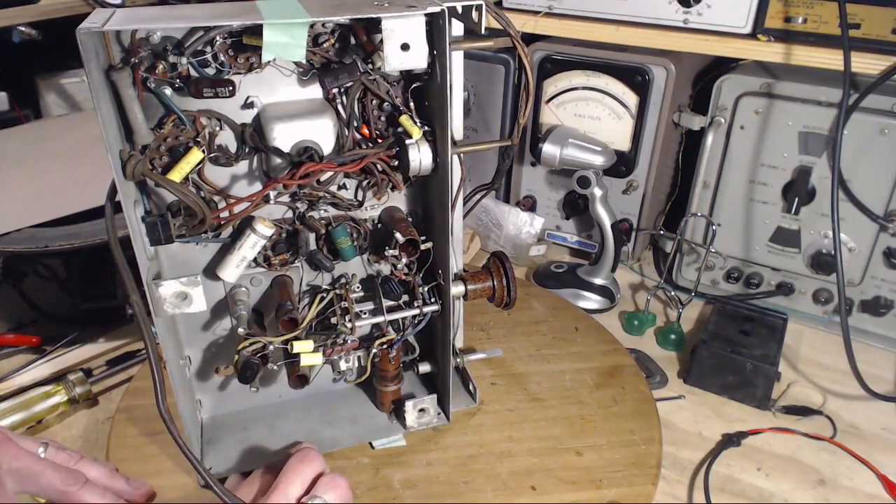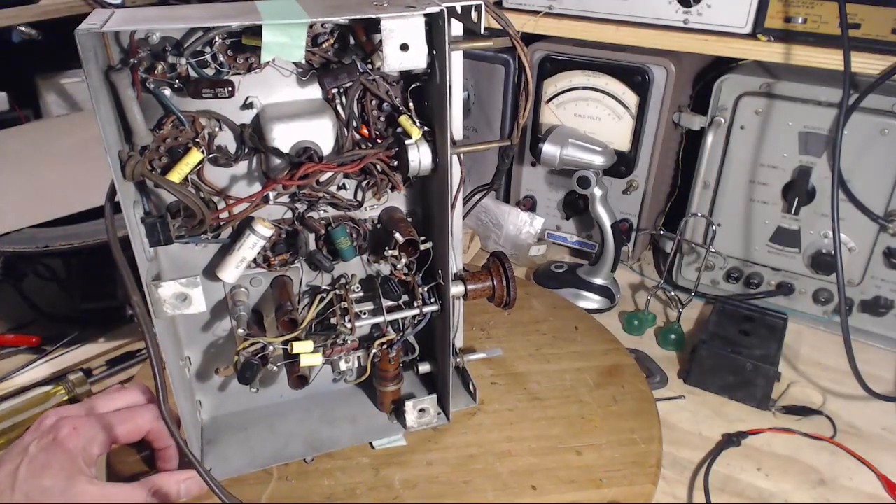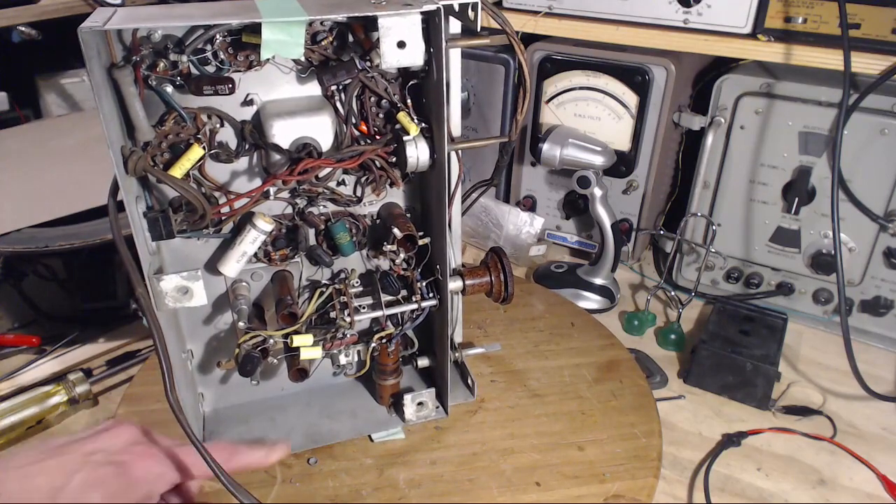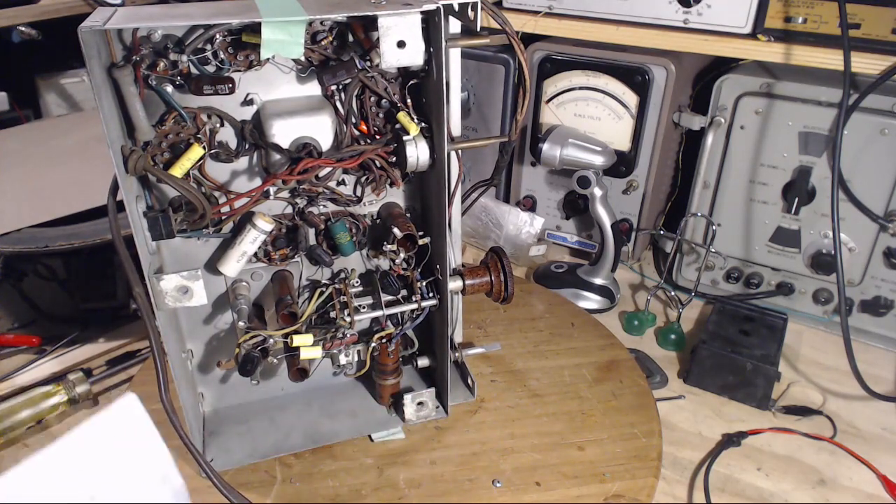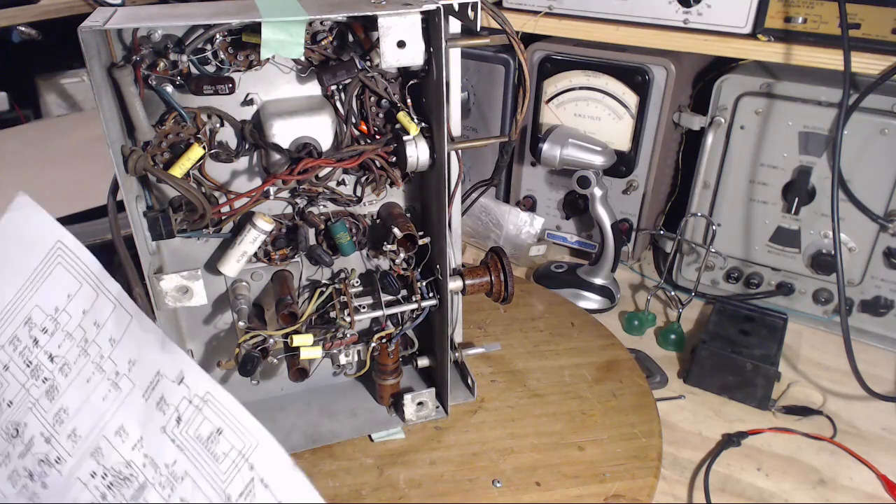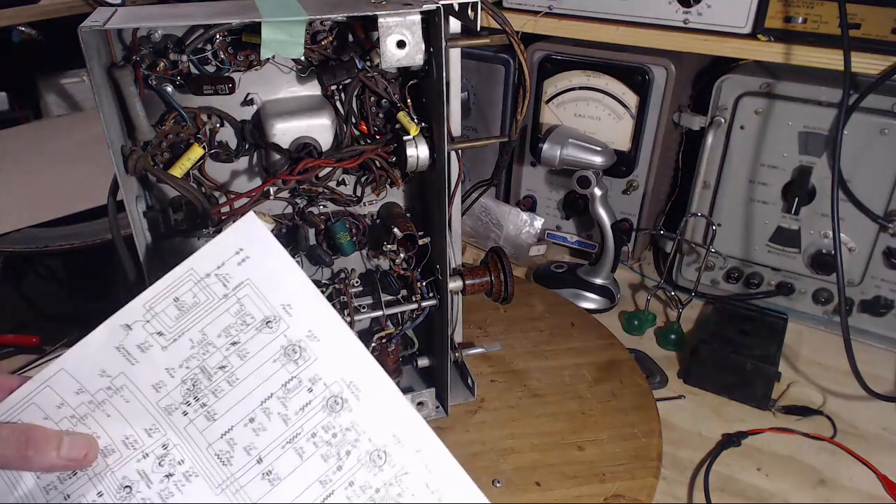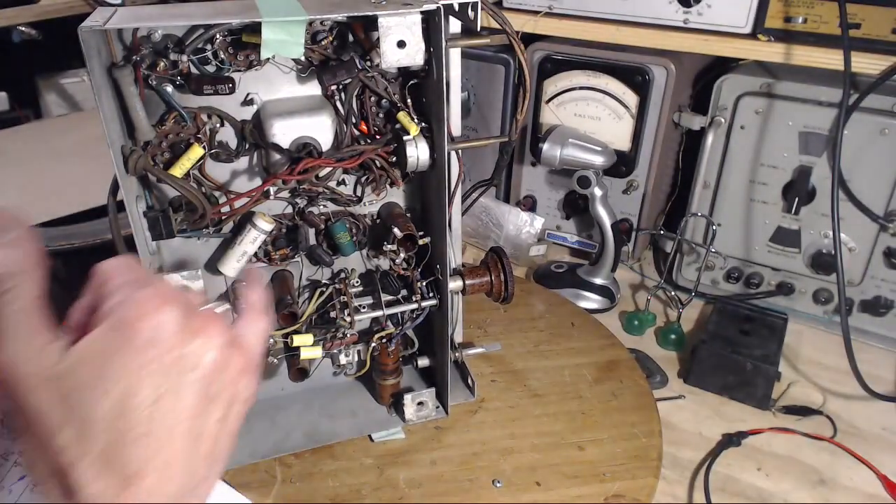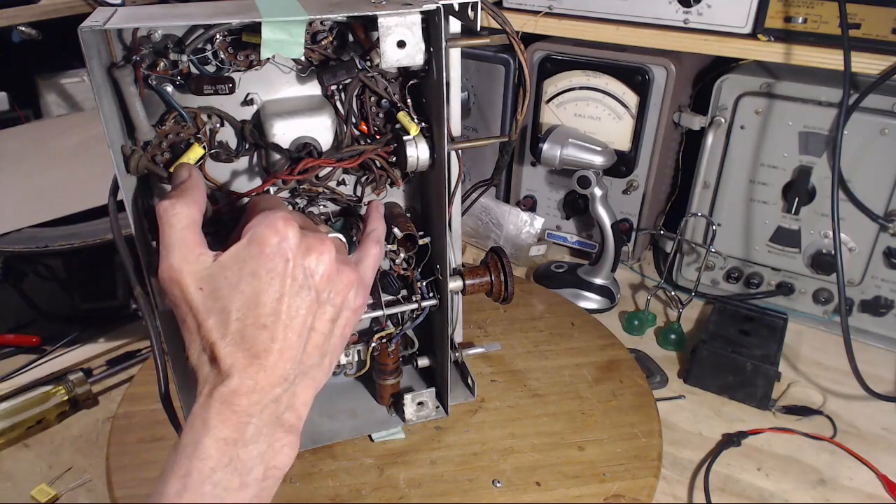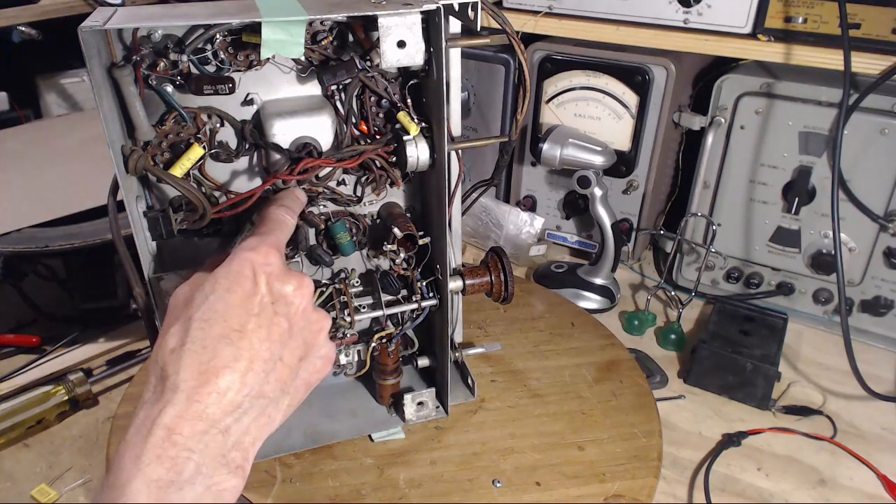Oh, look what's just showing up after all this time. I knew you'd show up sooner or later. It just seemed to show up like magic when I moved this piece of paper. Okay, lucky break. Yeah, this resistor. Well, you know what? How come I didn't see this one is hot?